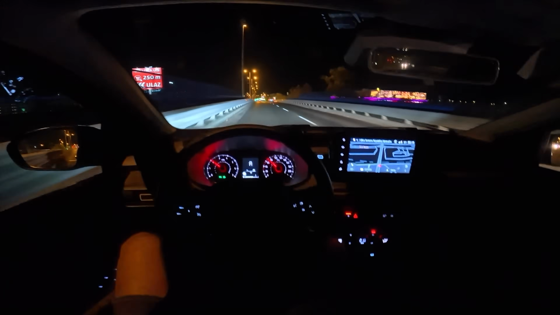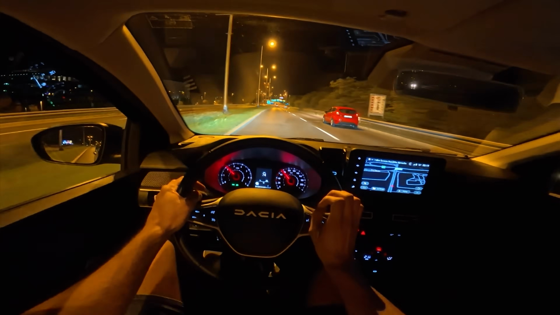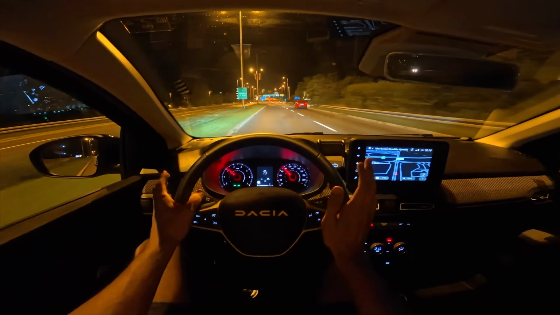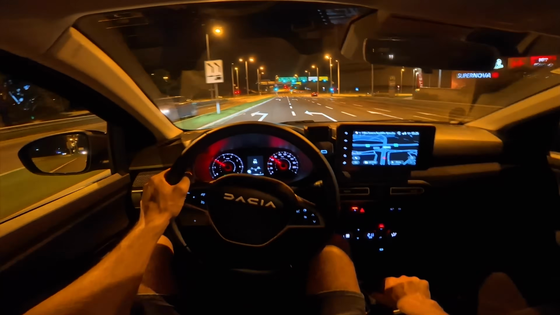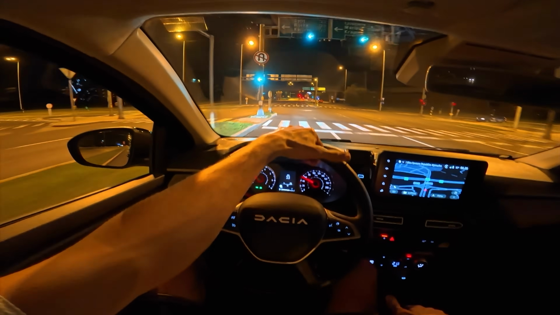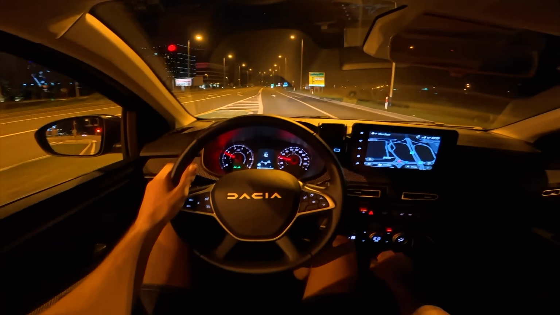This is a bit deeper as well. Very nice and soft. Yeah, so I feel like they've slightly improved the suspension. I might be wrong, but that's my subjective feeling at the moment. But I am driving on 16-inch alloys, and I forgot how that feels, and it's very nice because most new cars come with 18, 20, and so on.